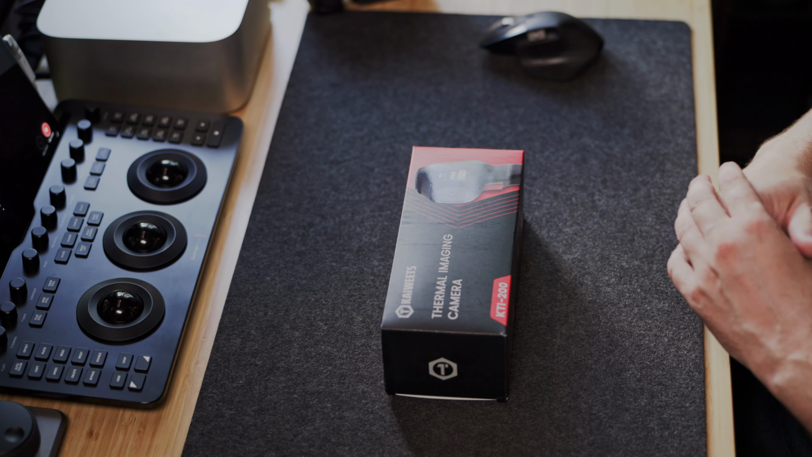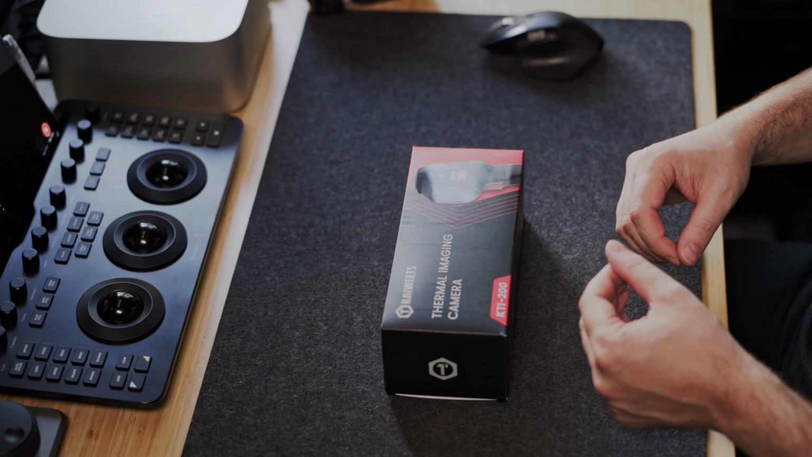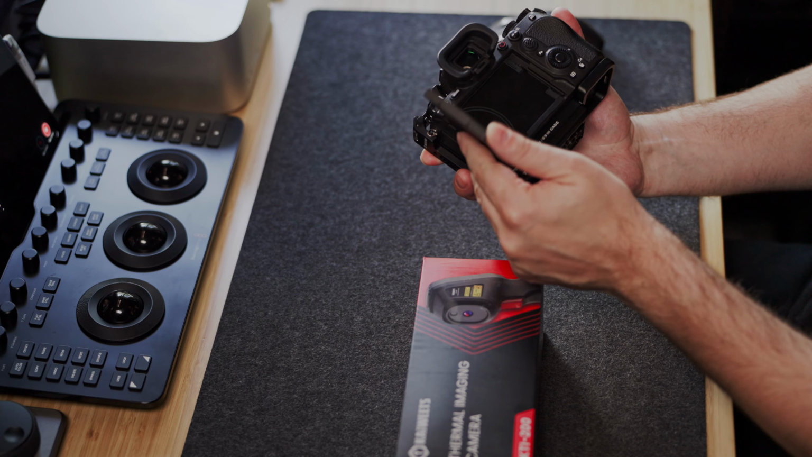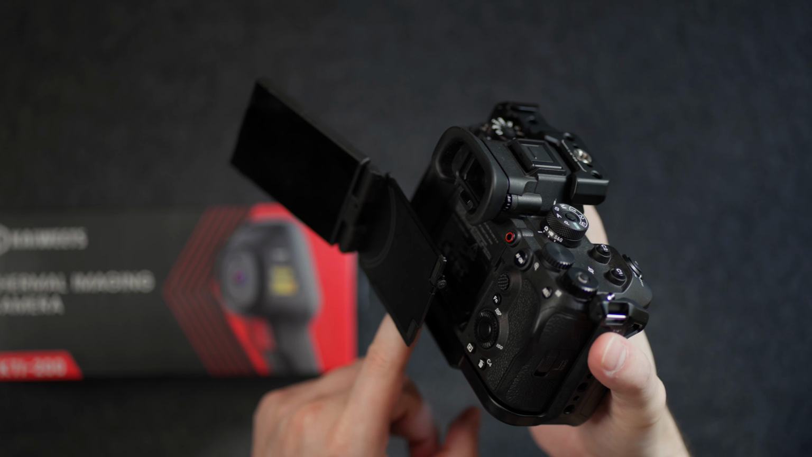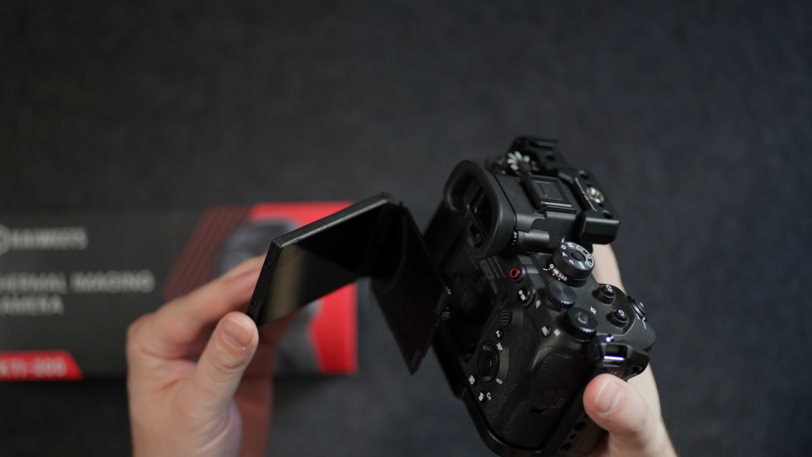I think that's one of the really cool ways to show off which part of the camera heats up if it somehow overheats. So like in this example, we have the Sony A12. If you put the screen away from the body and point anything like some sort of fan, anything that is cooling to the body of the camera, it helps with overheating.